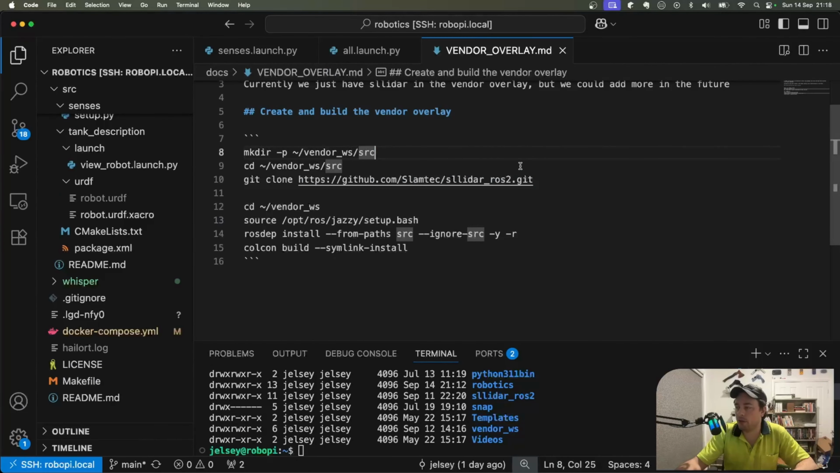Okay, great. So it looks like sllidar is going to work for me. Now, how do I get that into my robotics project? That's where I came across something called vendor overlays, and that gives you the ability to have layers in your workspaces so that you can check out different projects from source, build them, and then they become available to your workspace. So what I did was in my home directory, I created a new vendor workspace directory, and then I checked out the sllidar project again into that directory.